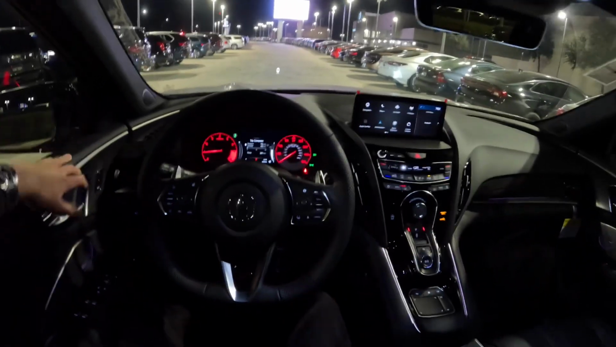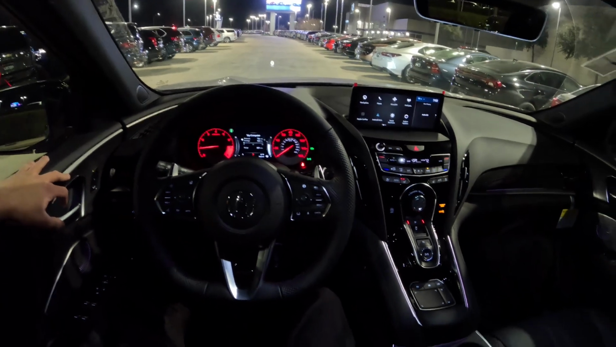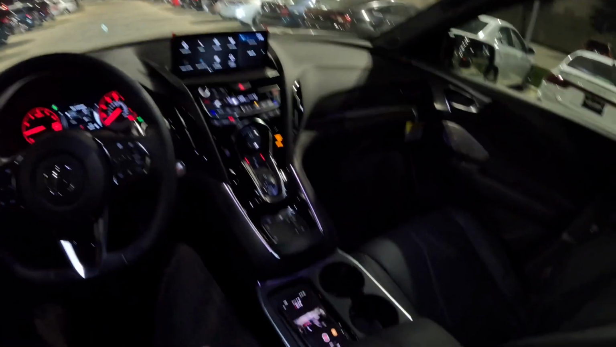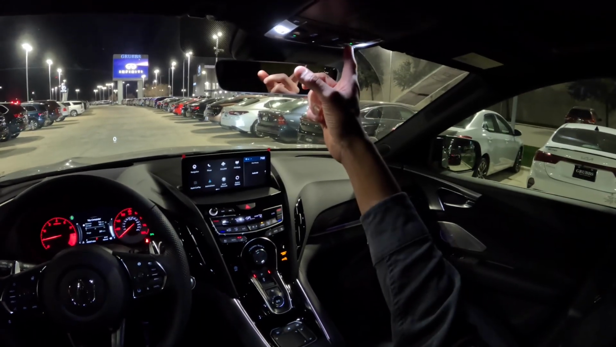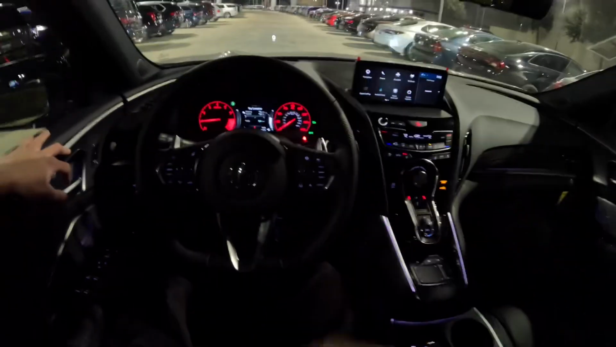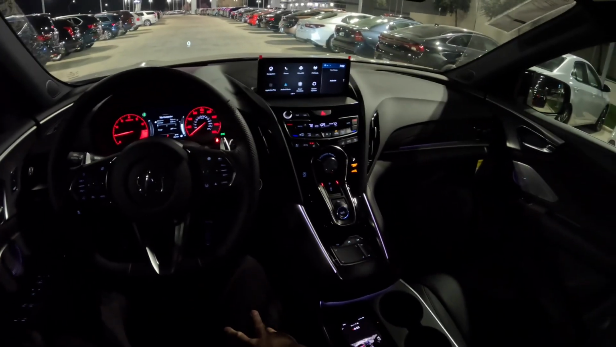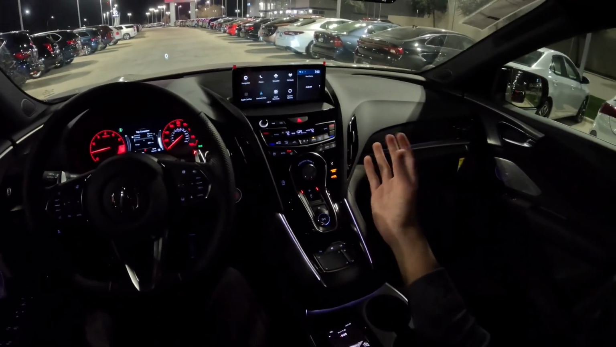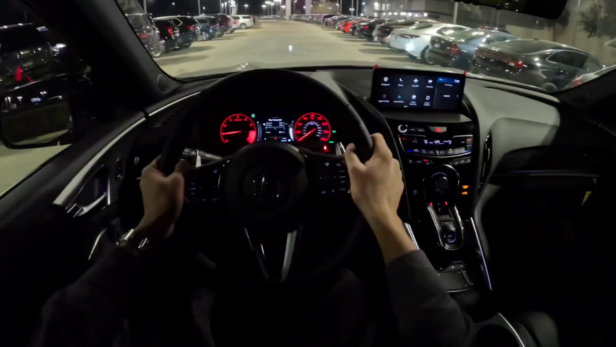Today let's go for a night drive in this 2025 Acura RDX A-Spec Advance top trim. A few people commented that they want to see what the RDX is like on a nighttime drive, so I was like, yep, why not go ahead and do that. This is going to be a pretty quiet drive. If you want to learn more about the car and check out my walkarounds on it, you can, but for today we're just going to do the quiet drive.